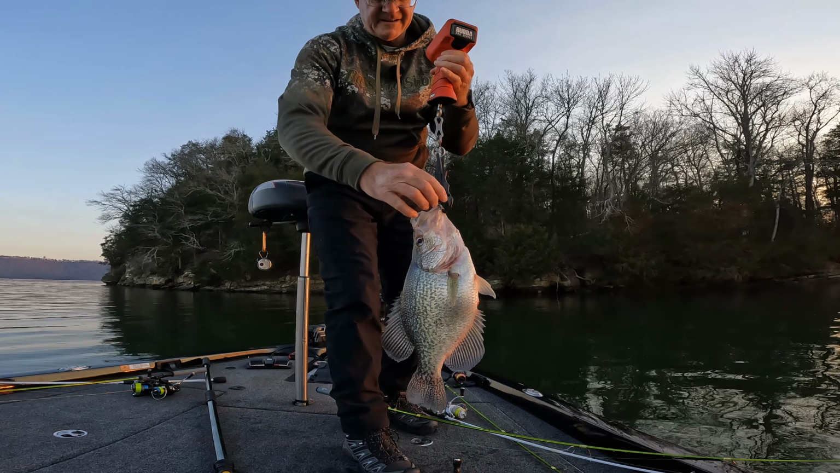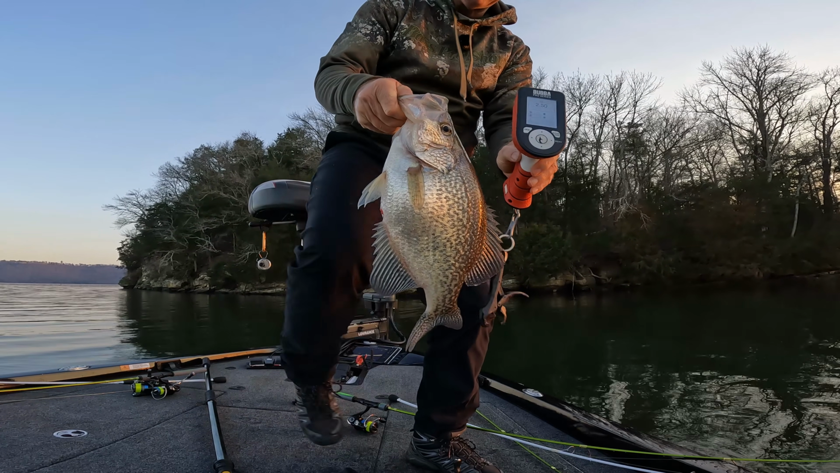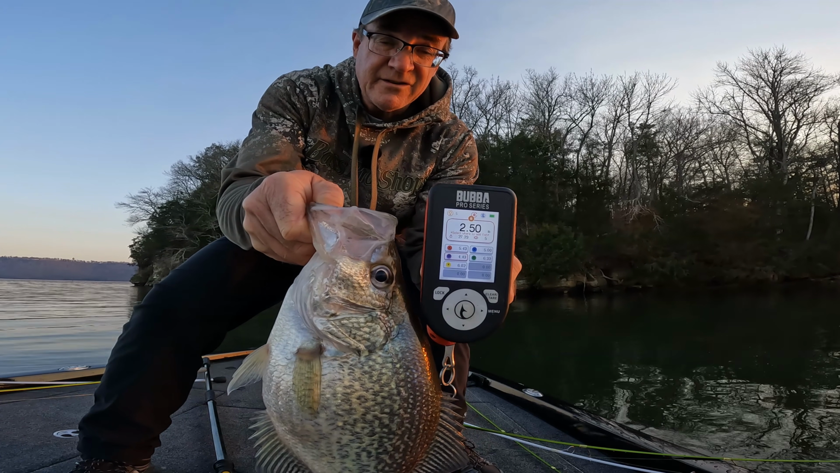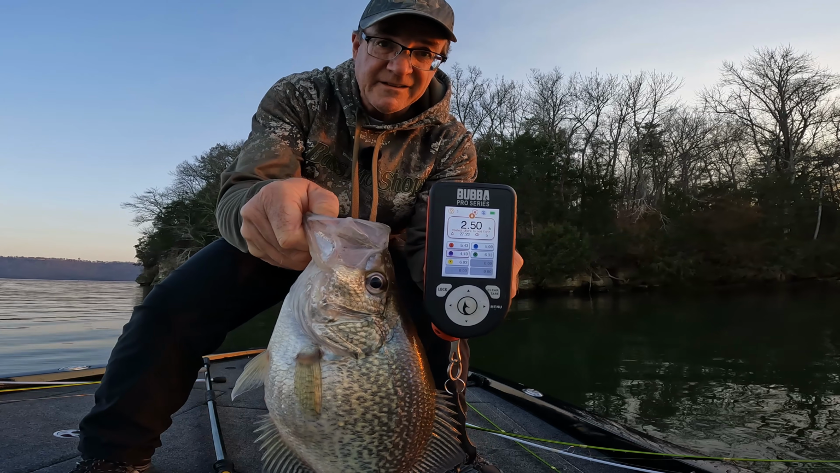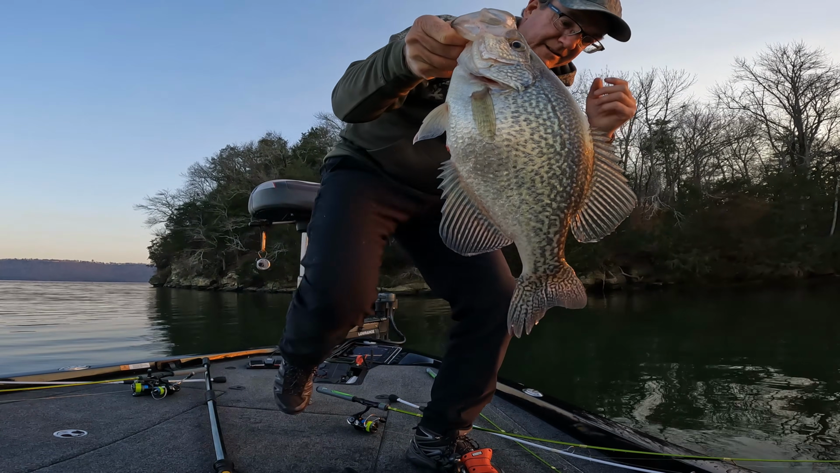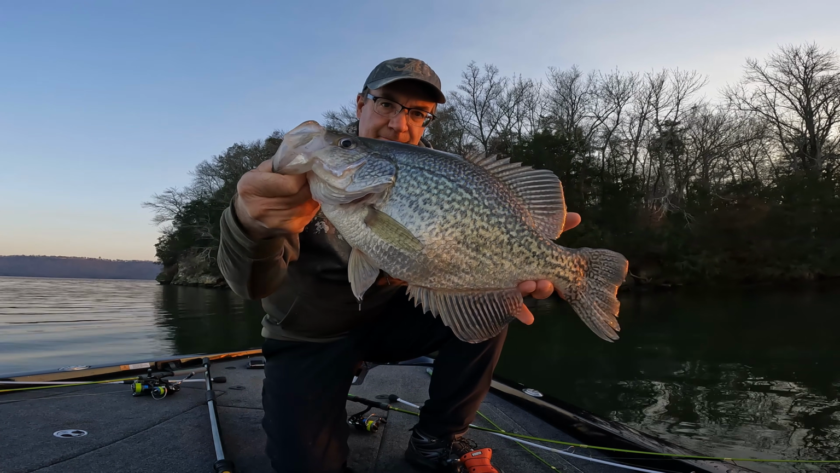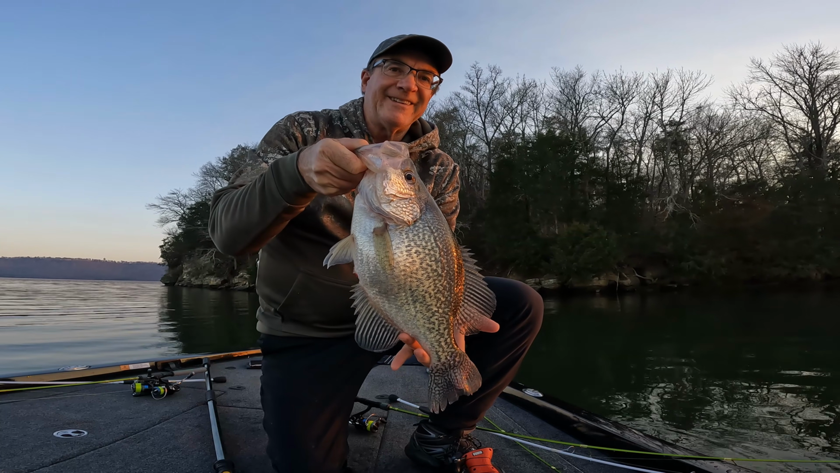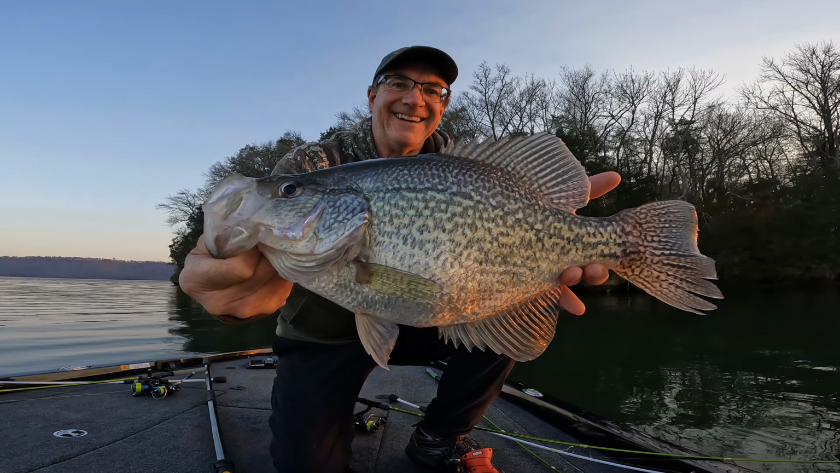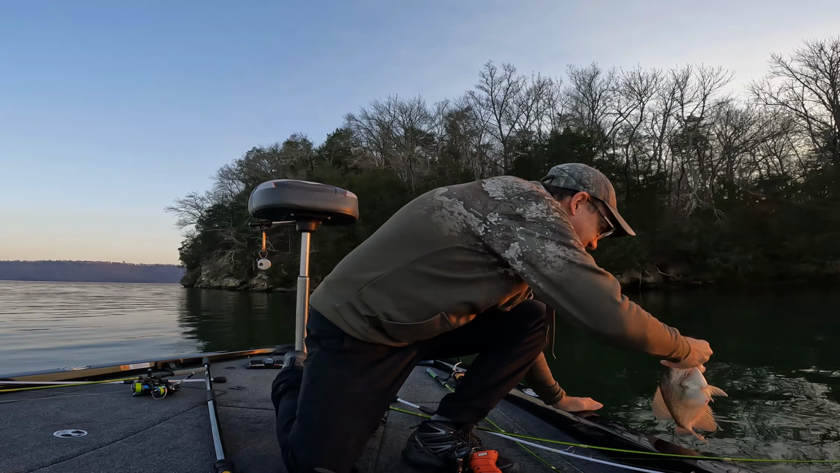There we go. Nice. Bubba scale says 2.5 pounds. That's awesome. That is one good fish right there. Loving it. Gotta love this. All right, you go back.